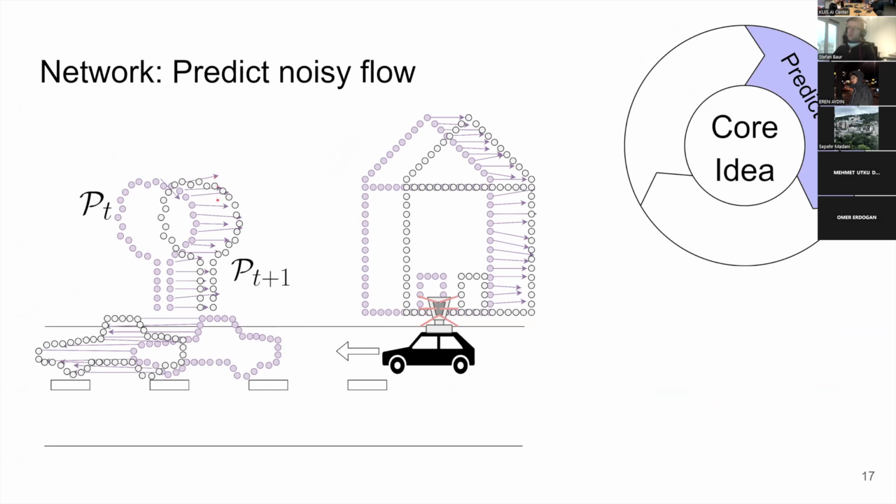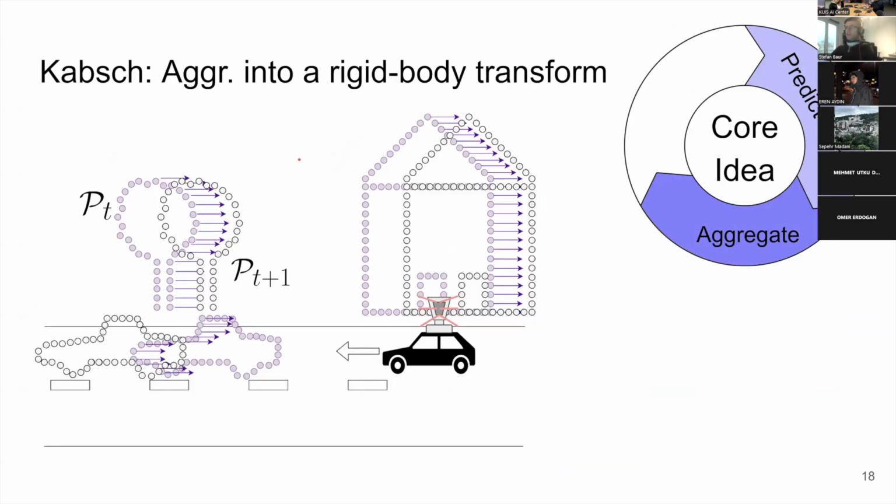You can see here the vectors are a little bit chaotic, maybe. And so what happens is that we can aggregate all of this scene flow into a rigid body transform, right? Because if you move the sensor rigidly through the scene, all of the motion of the points can be expressed through this one single rigid body transform.